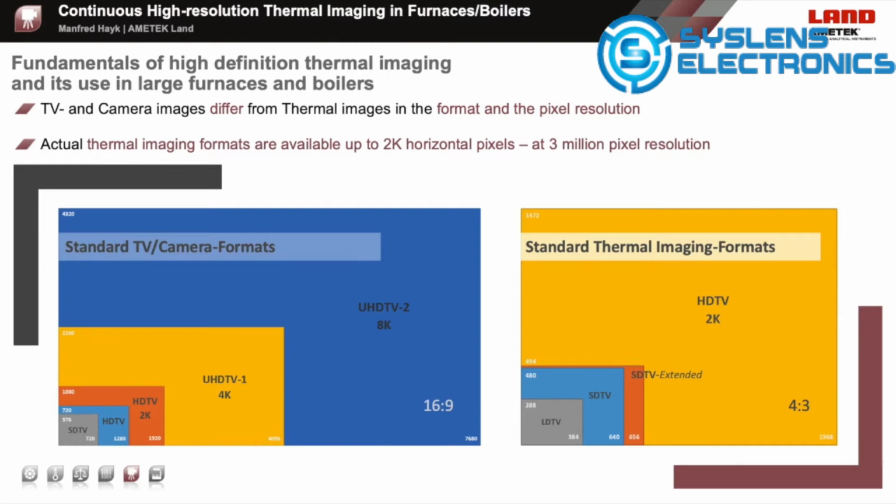Proven cameras and systems like the ARC camera provide 384 times 288 pixels, so around 111,000 pixels, compared to the SD-TV format. 640 times 480 pixel resolution cameras are available with more than 300,000 pixels, or even cameras with extended resolutions of 656 times 494 pixels, so 324,000 pixels.